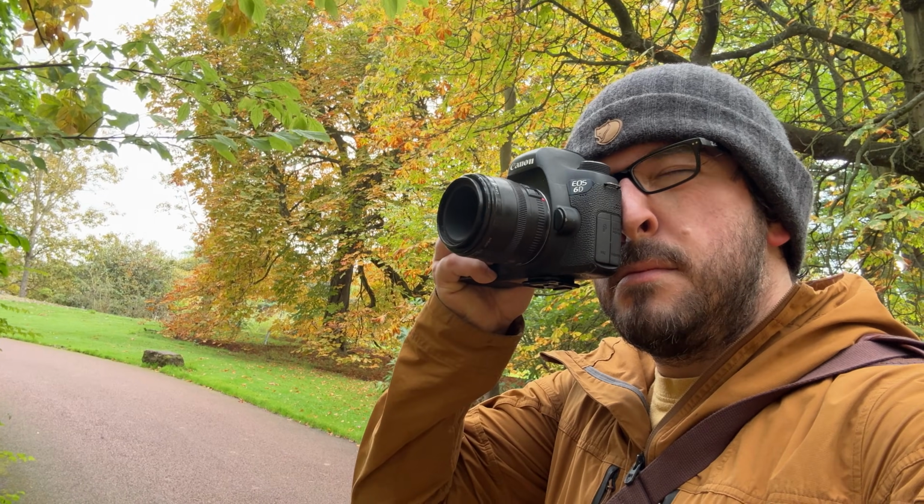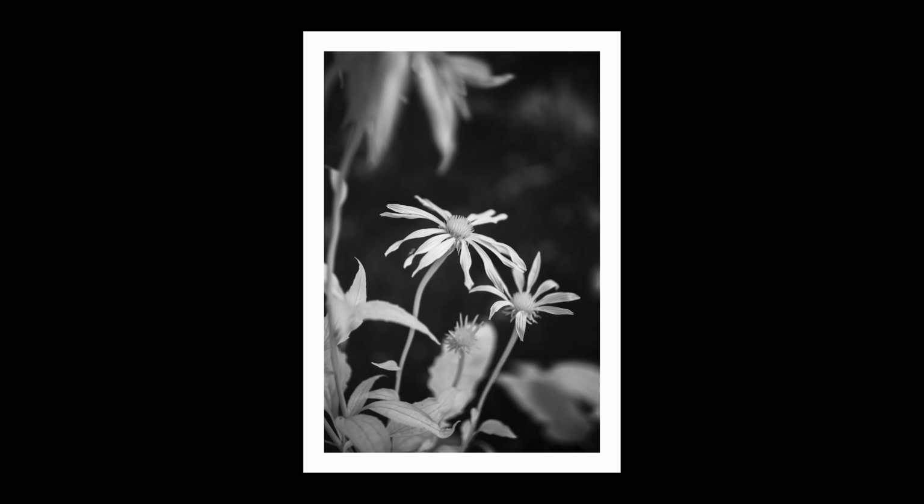I had my camera converted to infrared, so I took it out for some nature photography. And man, is it weird. Now, I actually got some shots that I do really like, but I'll come on to those a little bit later. So this was my Canon 6D.